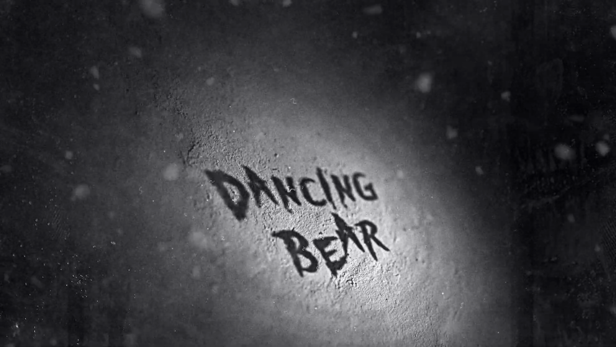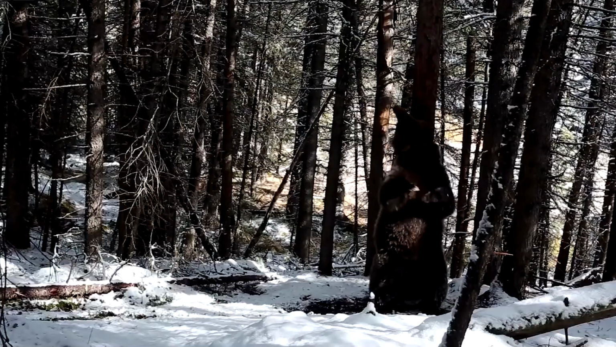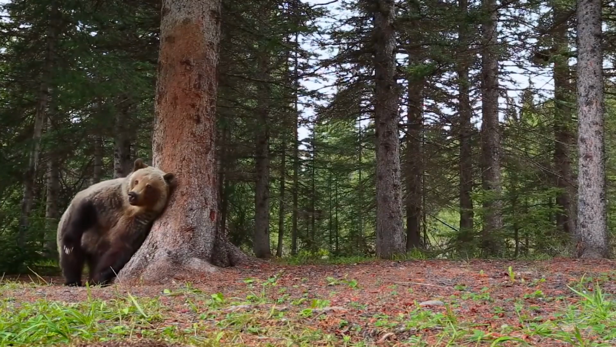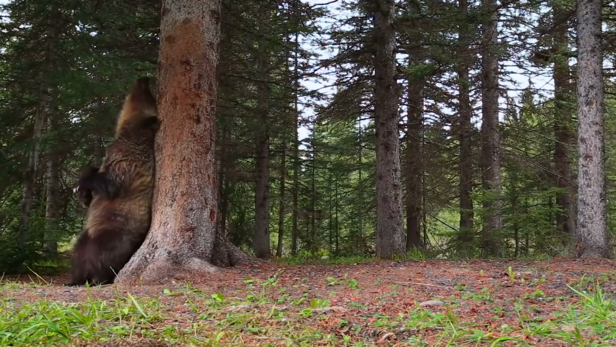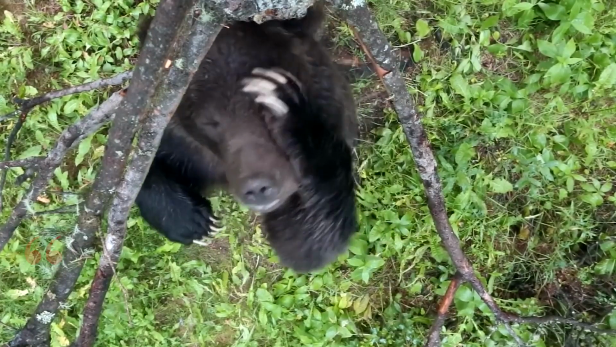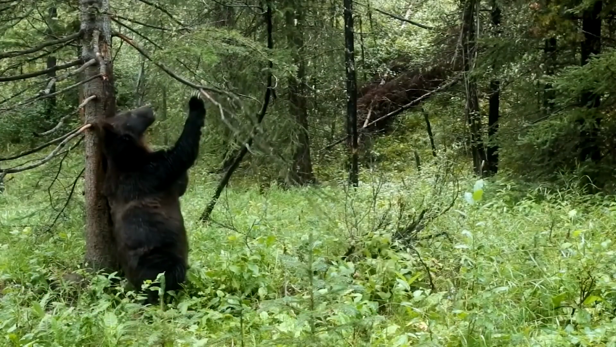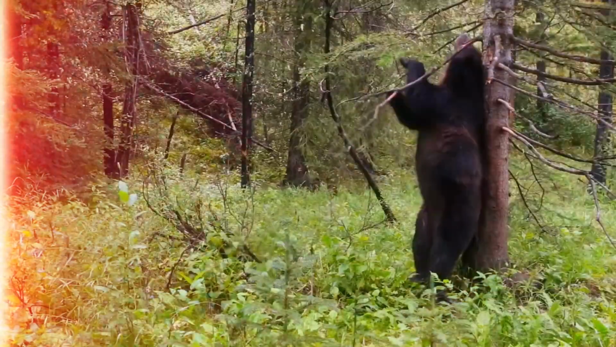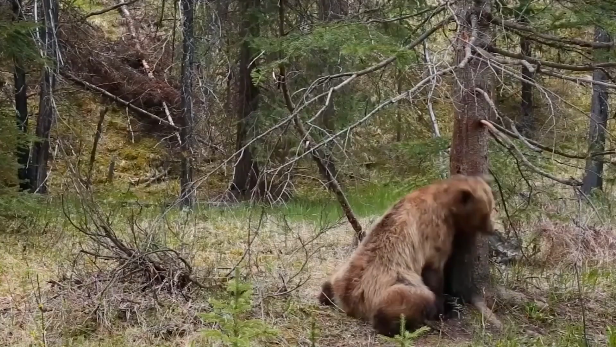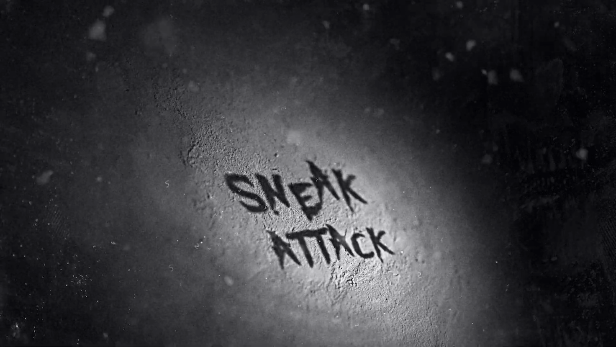Dancing bear. When wildlife channels deploy cameras in the jungle, their primary aim is to capture authentic moments of animals in their natural habitats. Little did they anticipate the amusing spectacle of bears engaging in an unexpected display reminiscent of Shakira's signature moves. Much like humans, bears experience moments of itchiness, but the unique solution involves using trees as makeshift back scratchers. It turns out these furry creatures thoroughly enjoy showcasing their tree scratching skills, adding an unexpected and entertaining twist to the footage.